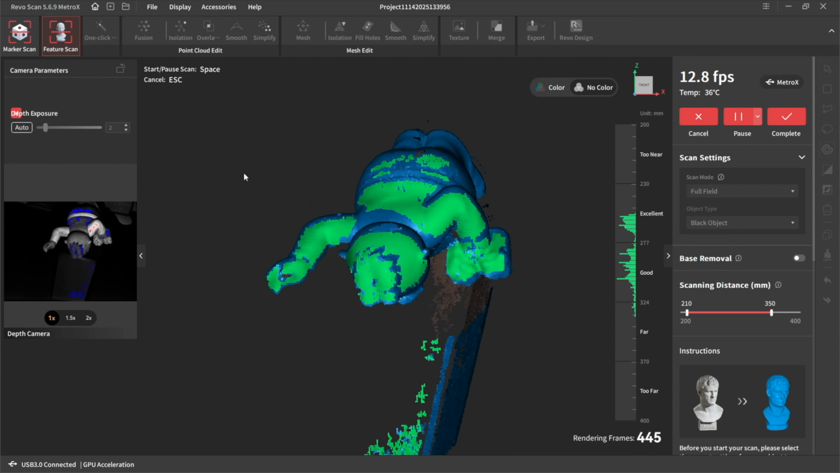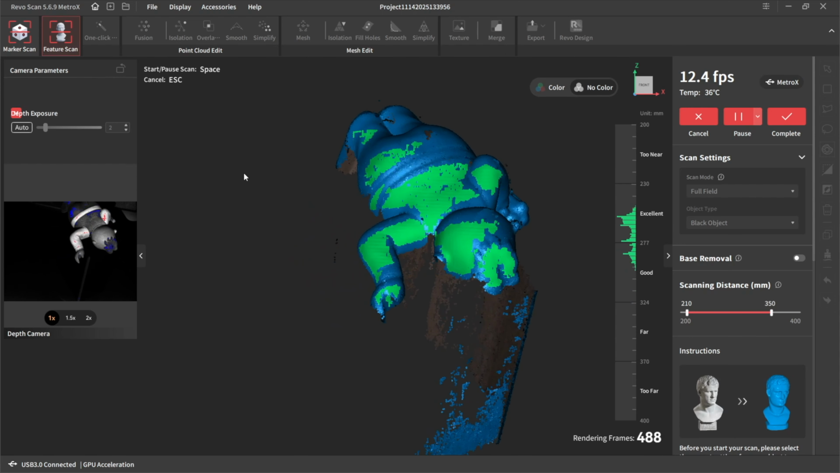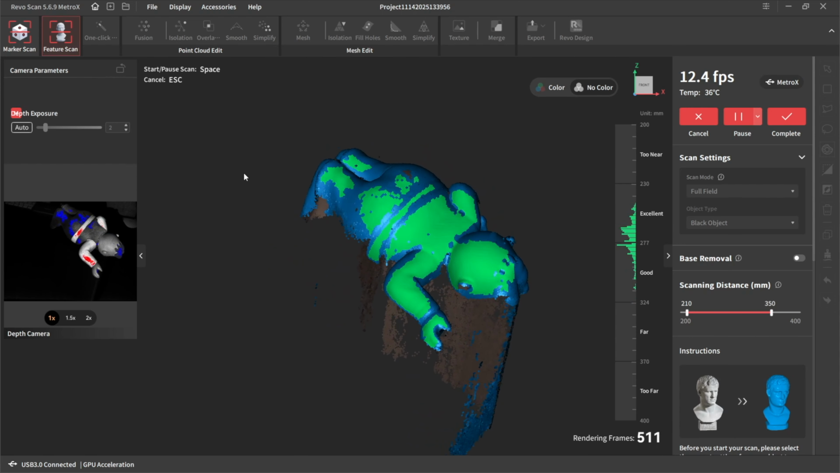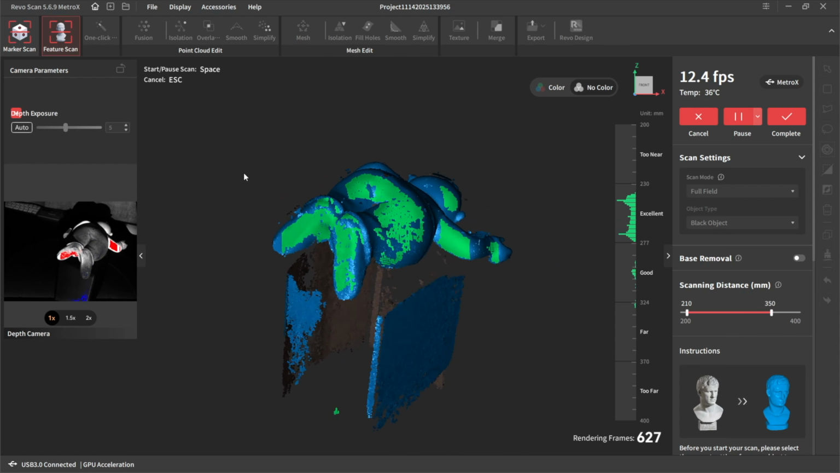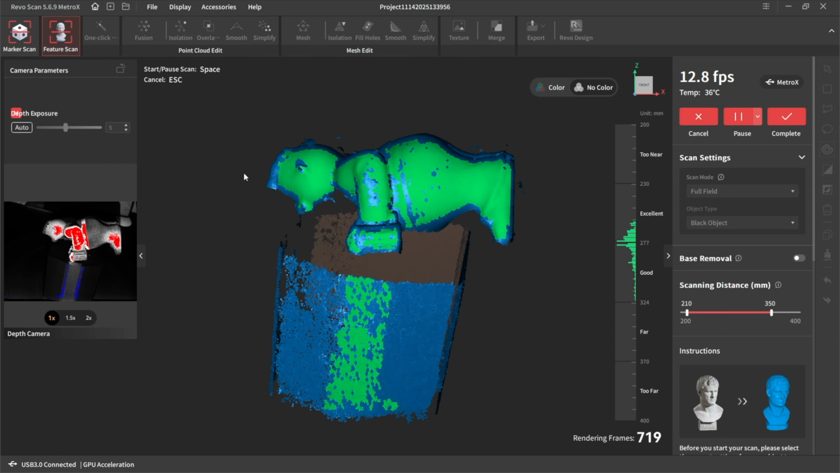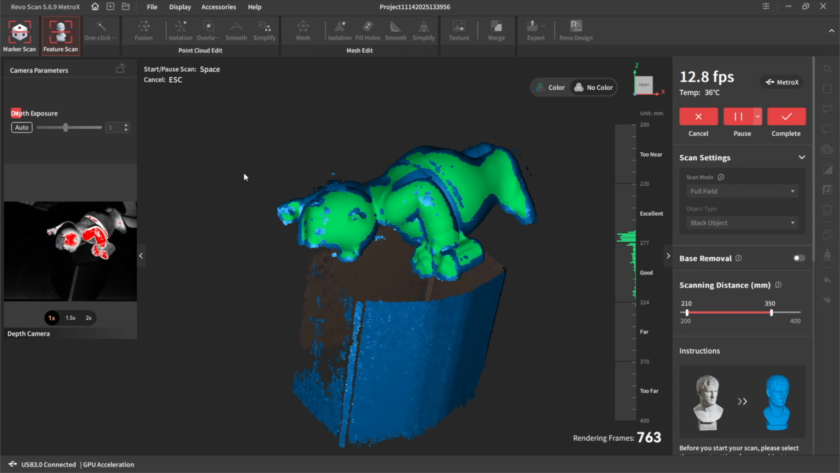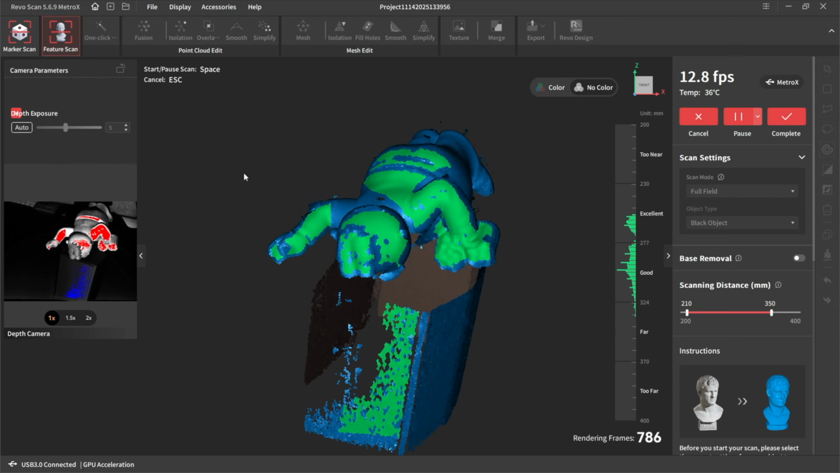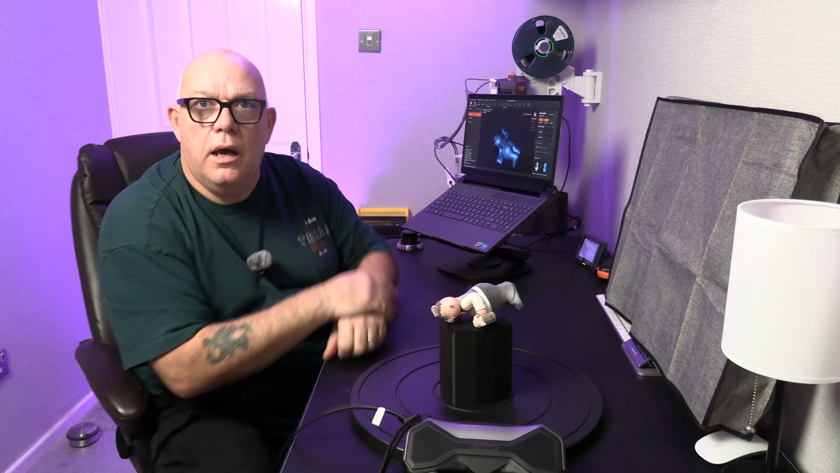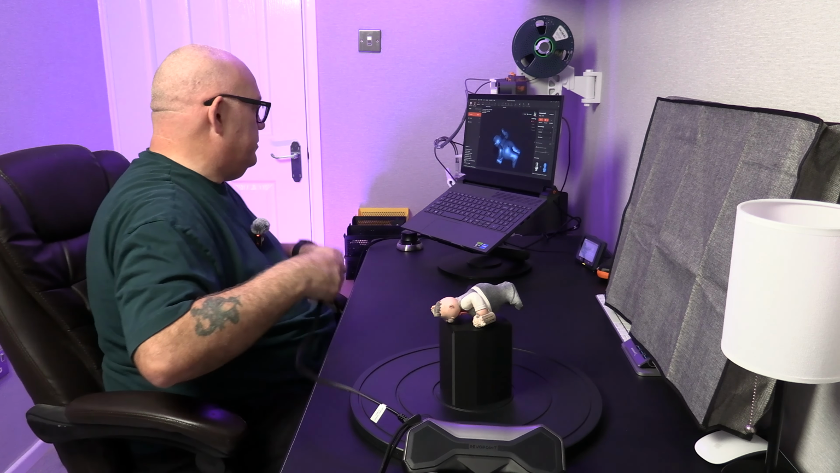As I say, it's very easy to lose scanning with this. You've got to be really slow and really steady. With some scanners you can just point and shoot. You do have to treat it gently. But treat it gently, be nice to it, and it will give you some good results. Okay, so that's all the scanning done then on this particular item. Let's process it and see how we get on with that.